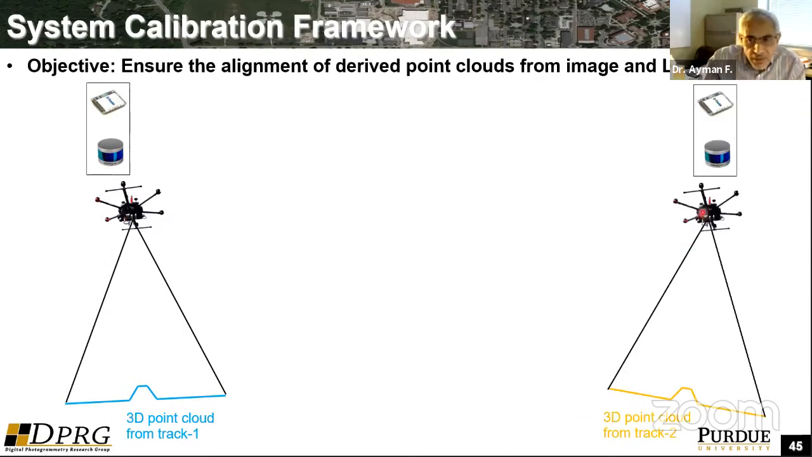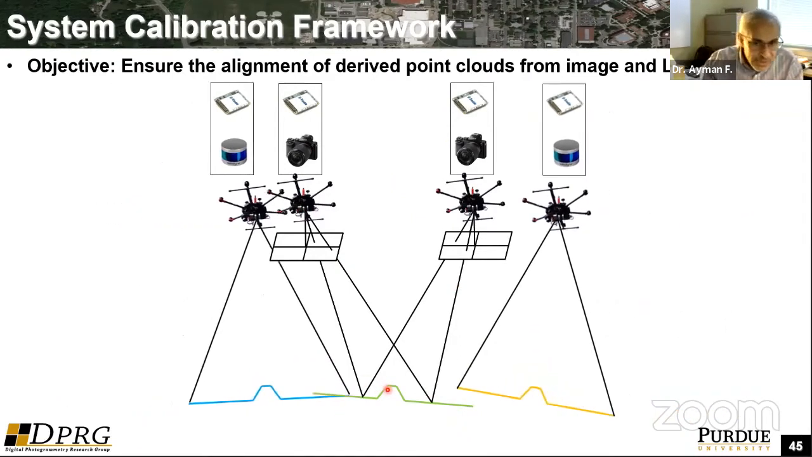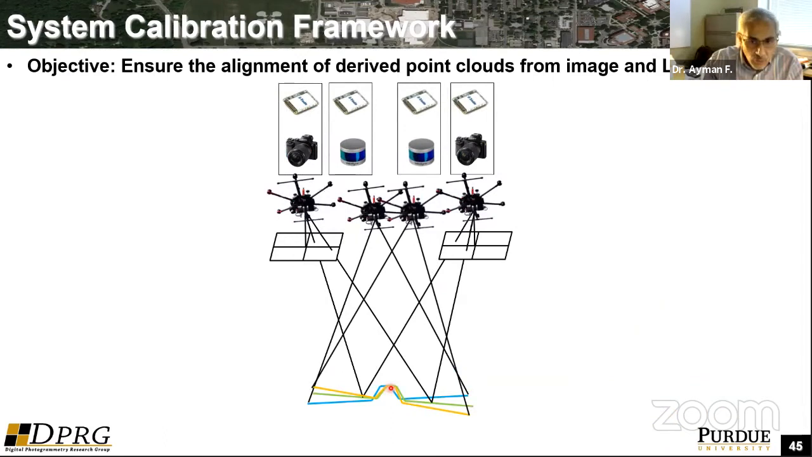You fly another track, you get another data set, you have your overlapping imagery, you have photogrammetric data, you have another 3D point cloud. If your system is not properly calibrated or georeferenced, you will see that the data sets we derive from these sensors are not aligned properly.